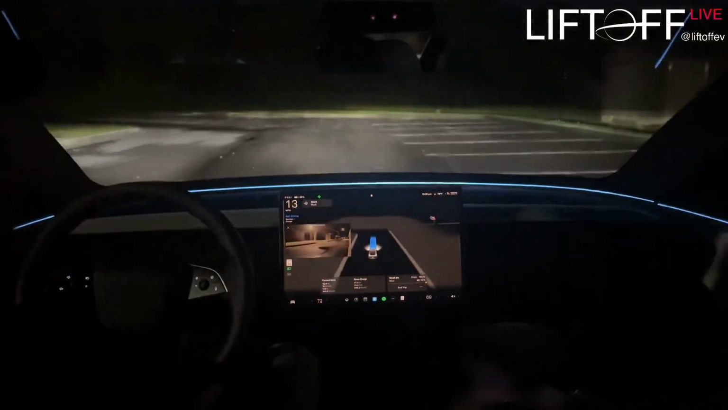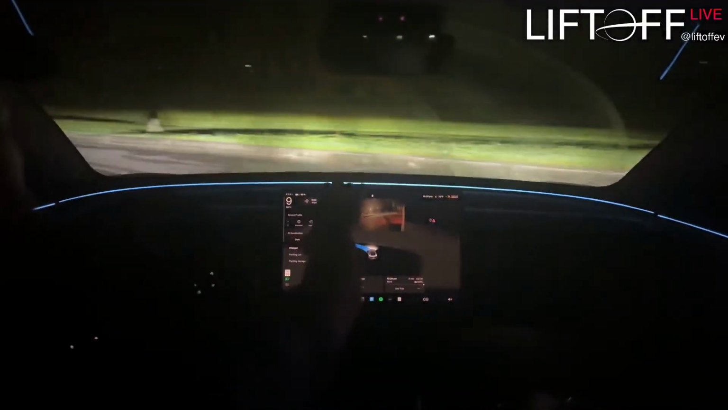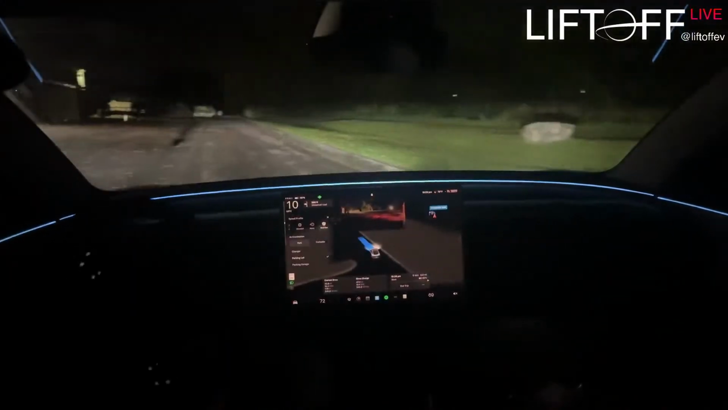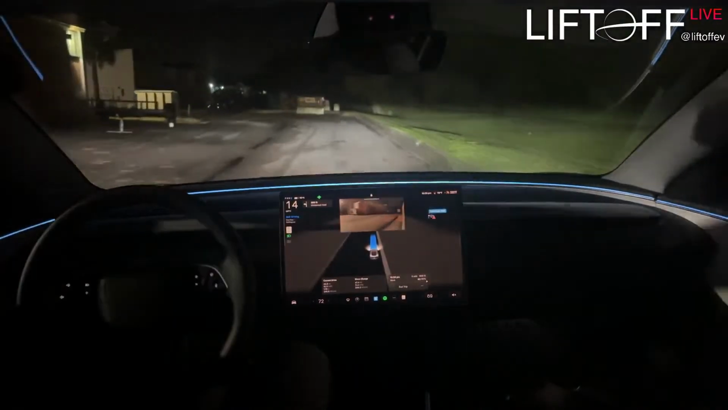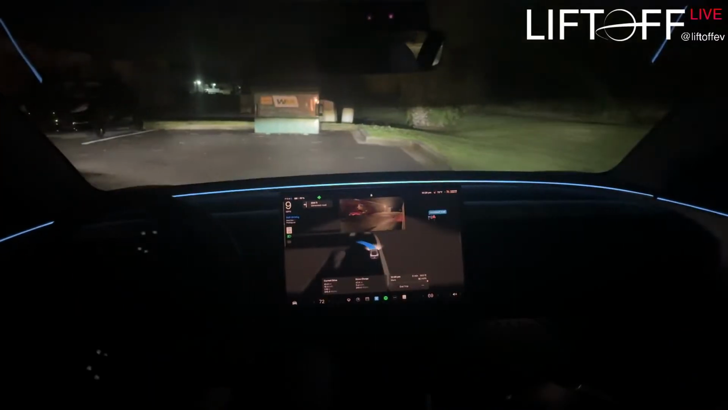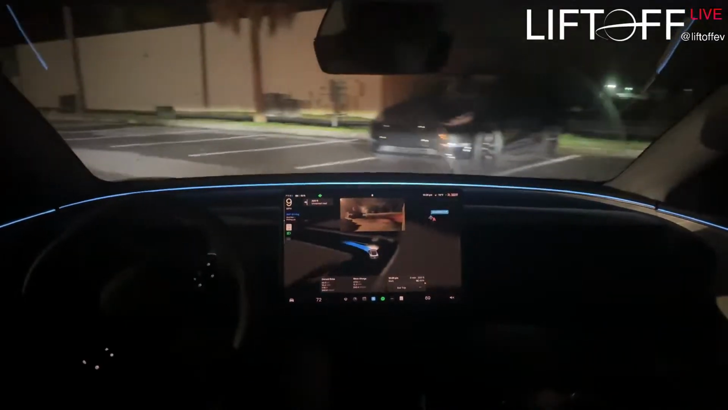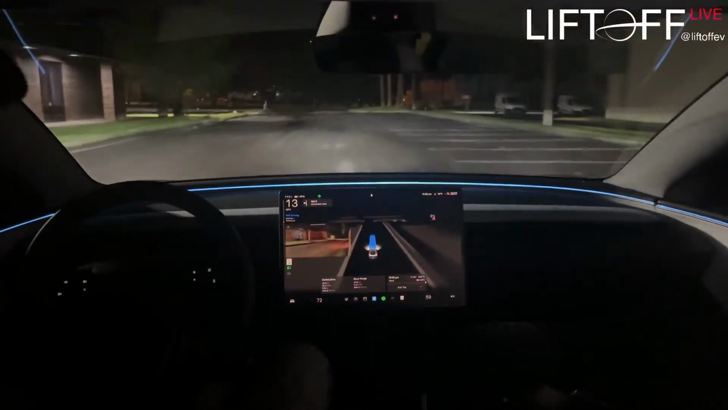All right, there's my taco. I don't know how many times we're gonna let it do this. Oh, I'll change it to parking lot. What if it's still stuck?